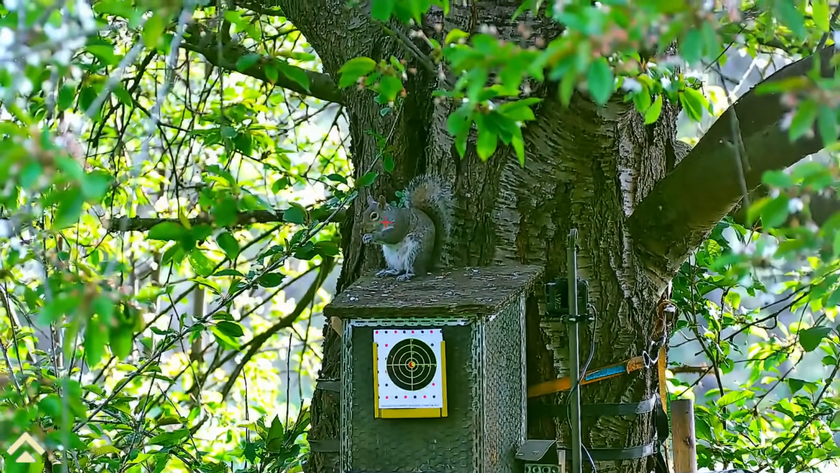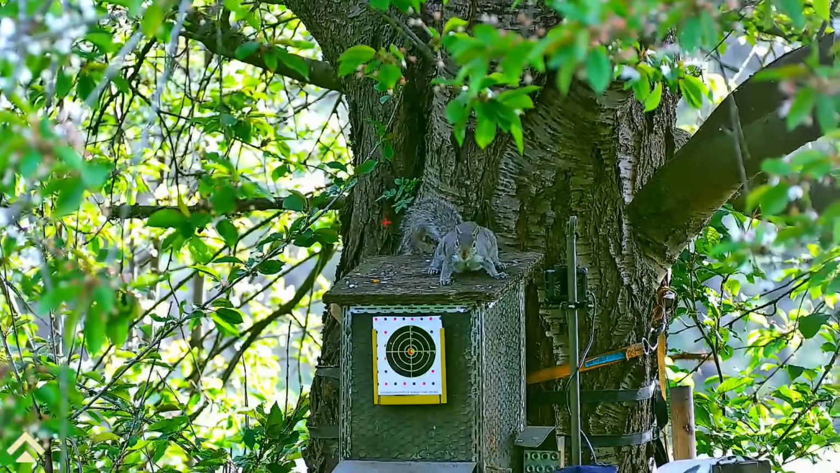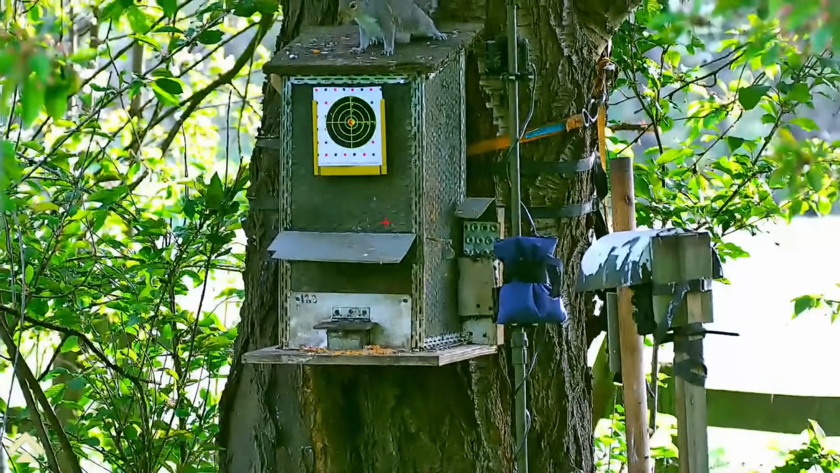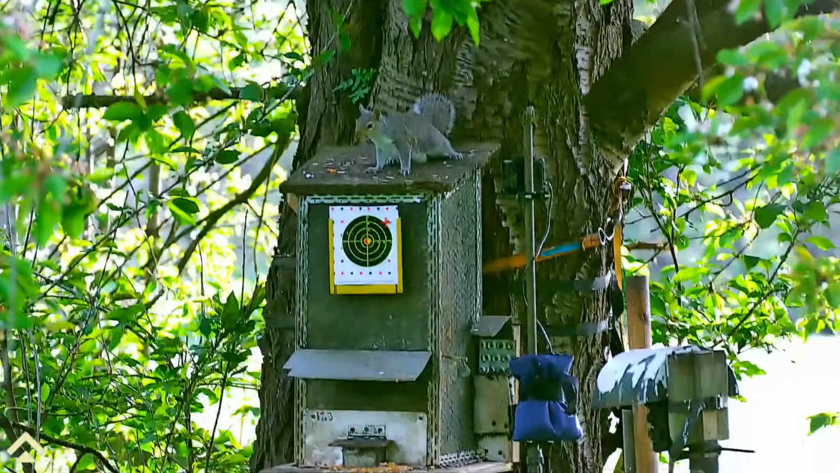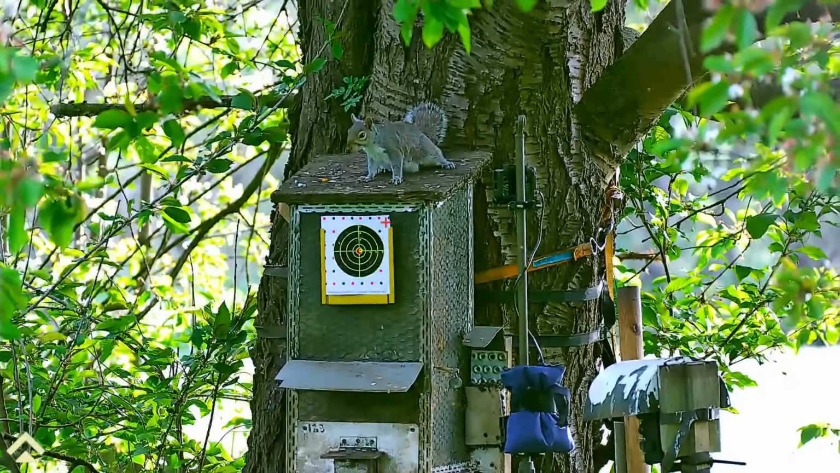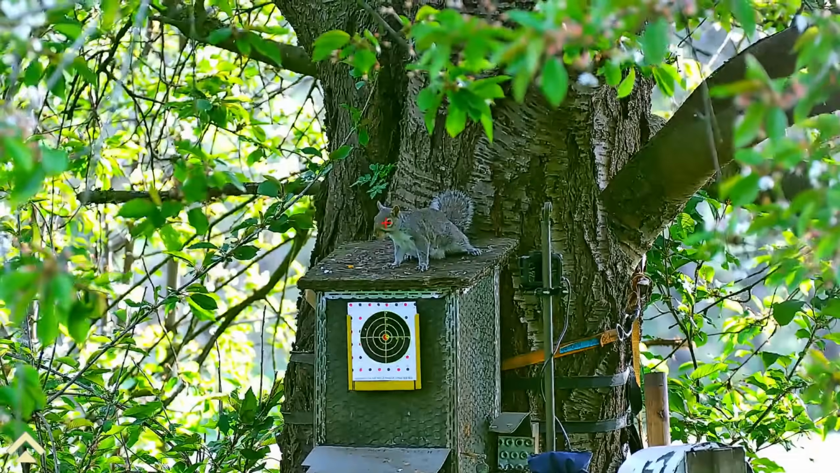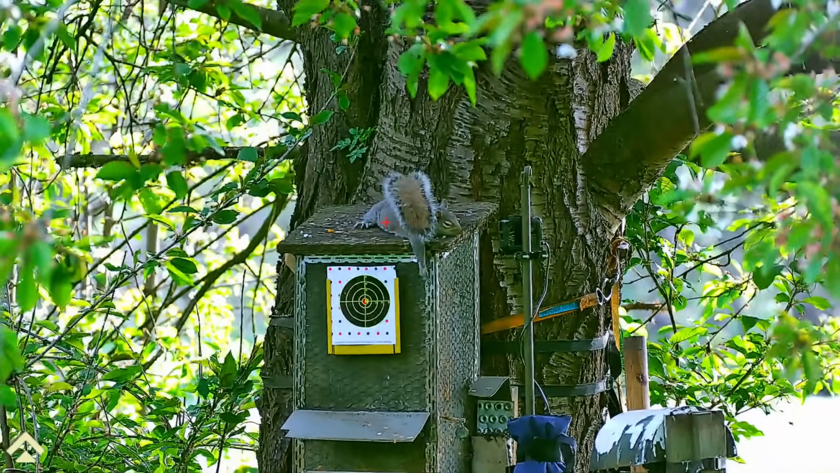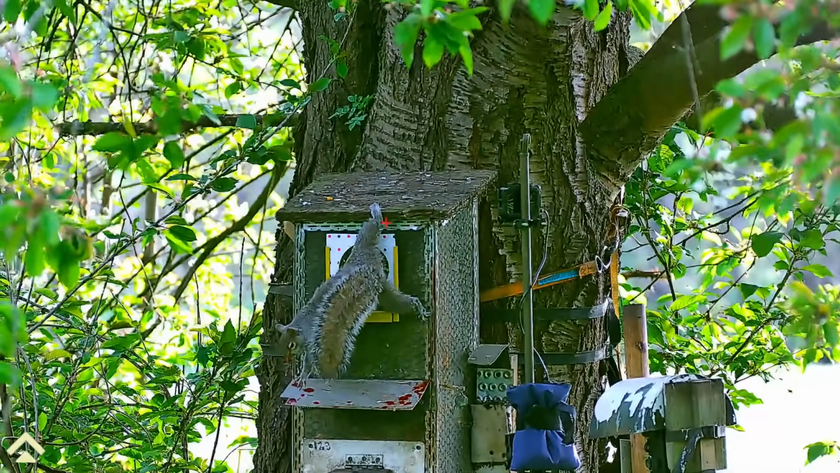Luckily, I only had to wait 10 minutes for number 2 to arrive, but be warned, there's a little bit of claret involved in this one. And before anybody asks, yes, I did miss with the first pellet, because I pulled the trigger just as it moved. But luckily enough, it stood stock still, waiting for pellet number 2.